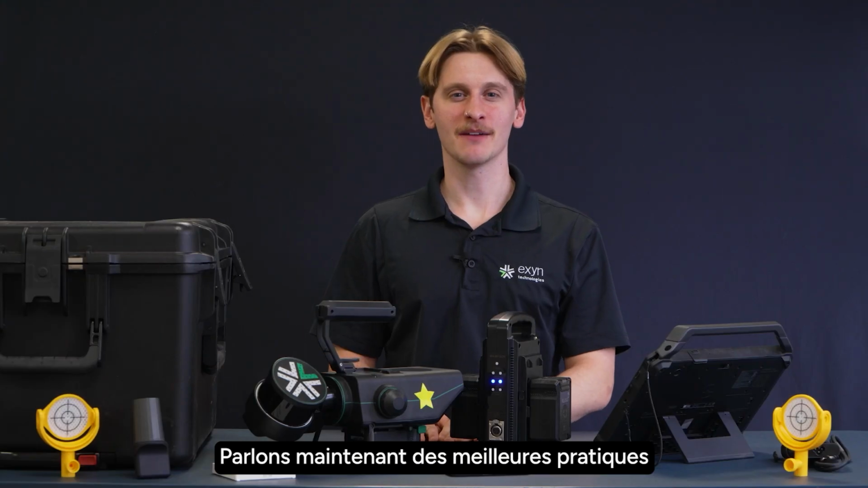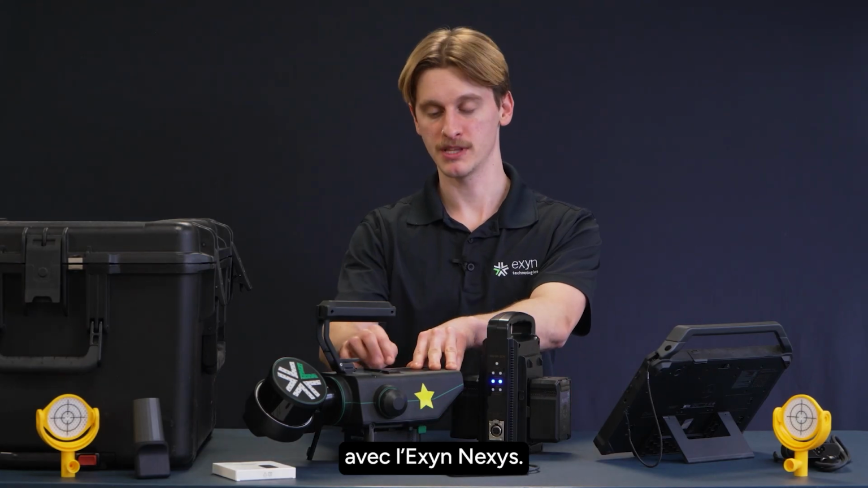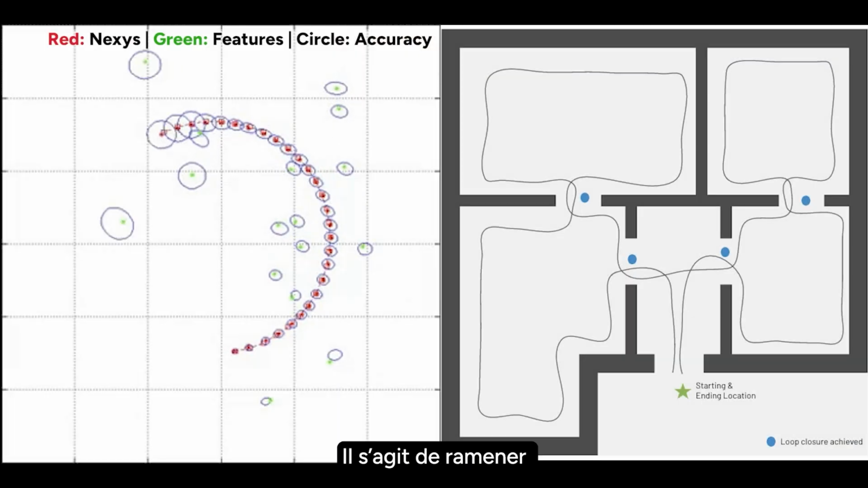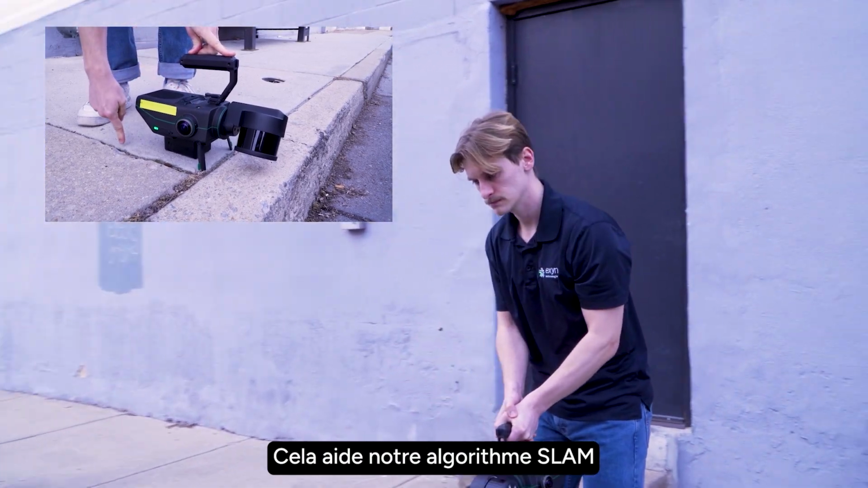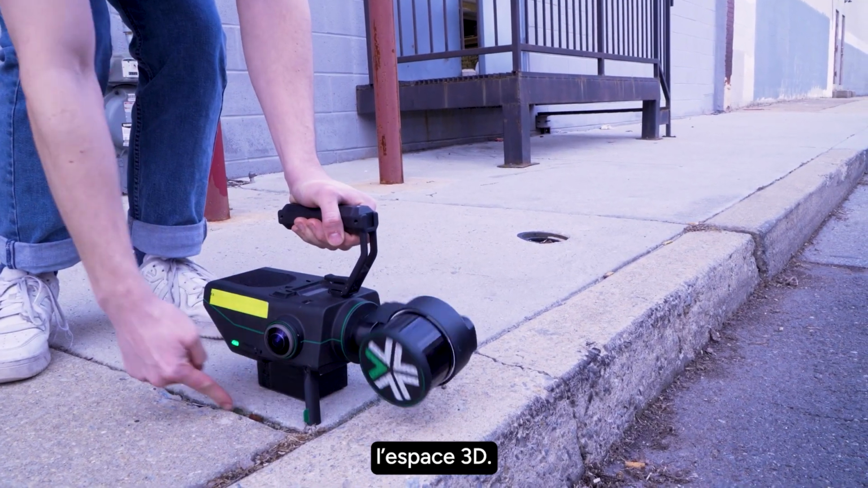All right, now let's talk about the best practices so you can achieve the highest map quality with the Exyn Nexys. A hugely helpful tip is to perform something we at Exyn call loop closure. Loop closure is the idea of bringing the scanner back to an area that you've already seen. It helps our SLAM algorithm to better localize and determine where everything is in 3D space.